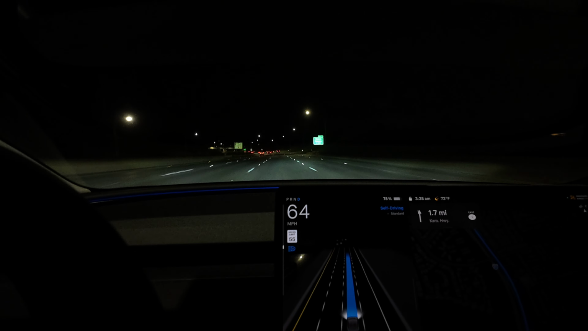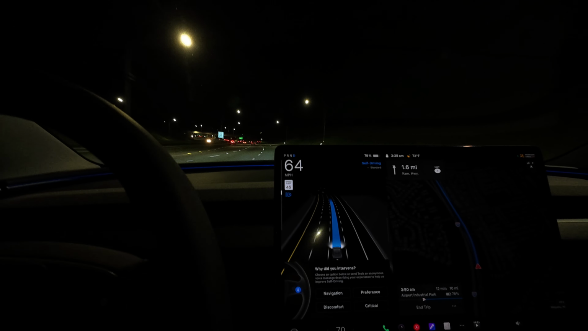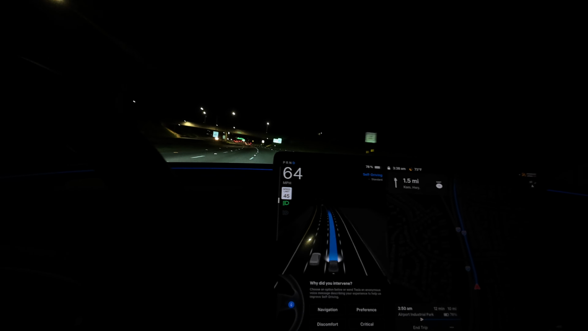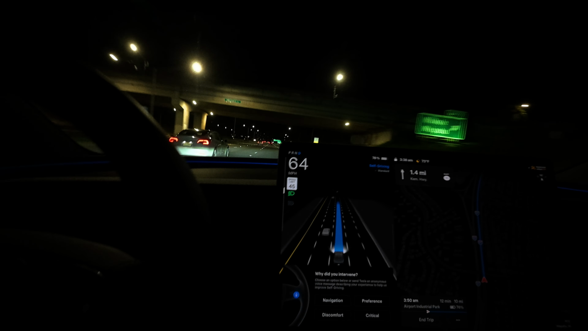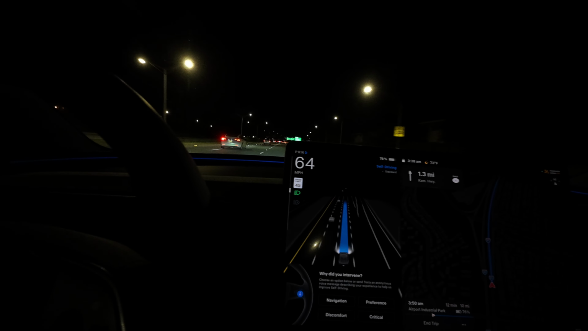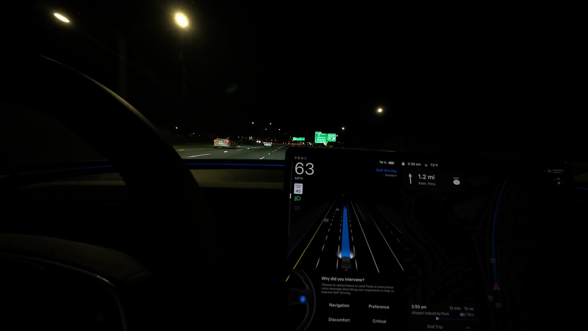There's a Model 3 Standard, there's a Model 3 Premium rear-wheel drive, Model 3 Premium all-wheel drive, and a Model 3 Performance. So the one I was interested in was the Model 3 rear-wheel drive. So that's what I asked for. We could have asked for the Performance, but I knew that was way out of my price range.